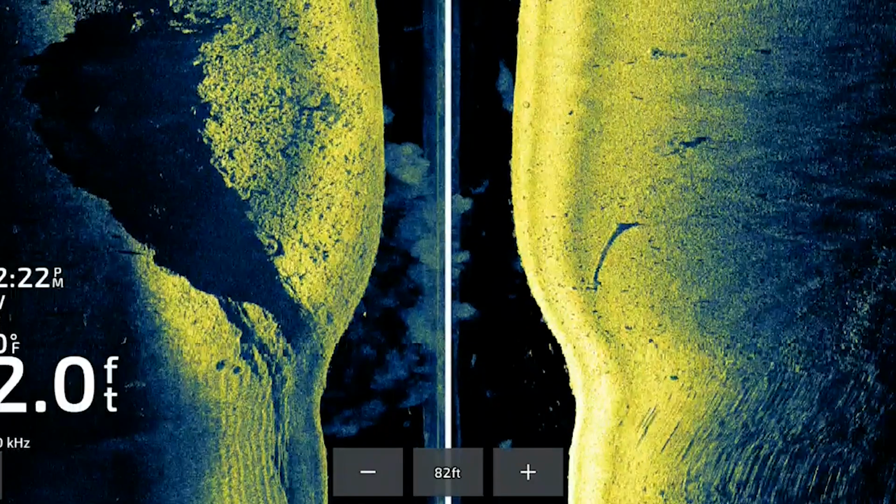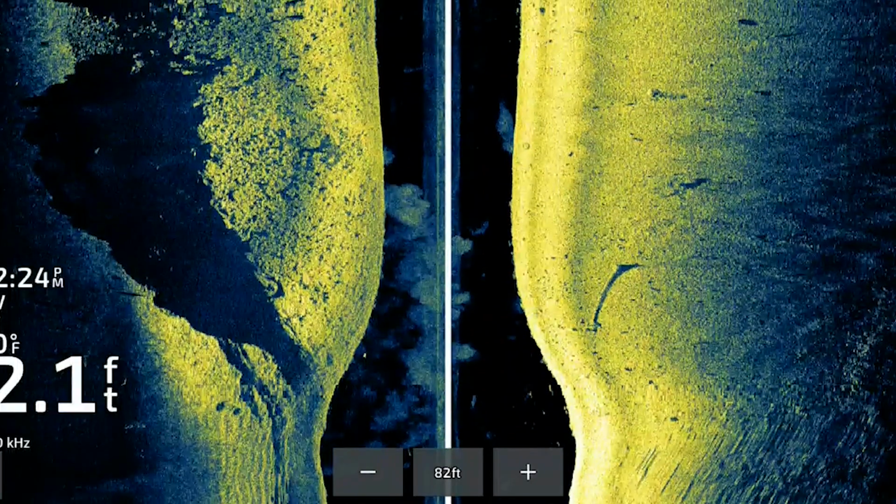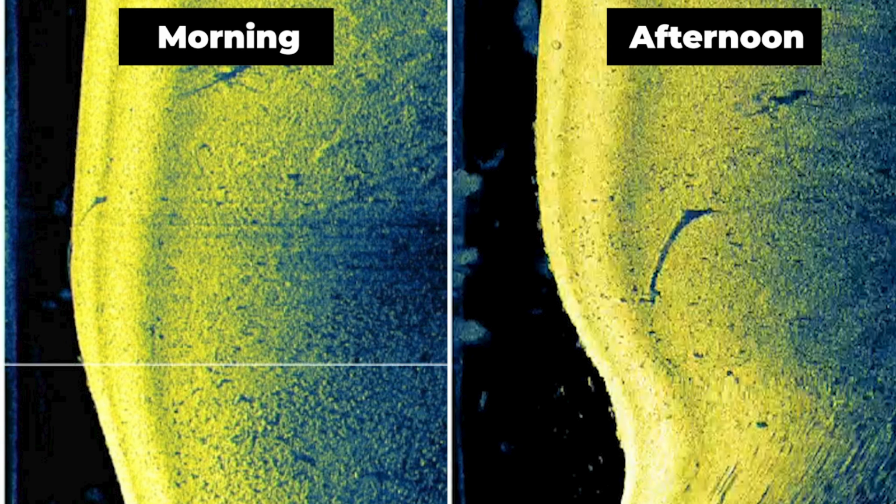Before I fished the ledge, I regraphed it to see if the fish had changed position. If we compare the side imaging image from the morning to the afternoon, you'll notice something interesting. Well, the first thing you'll notice actually is these images don't look perfectly the same.